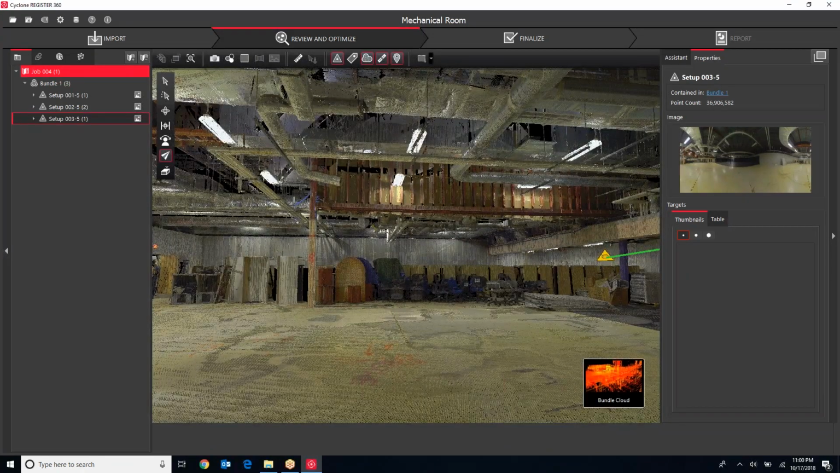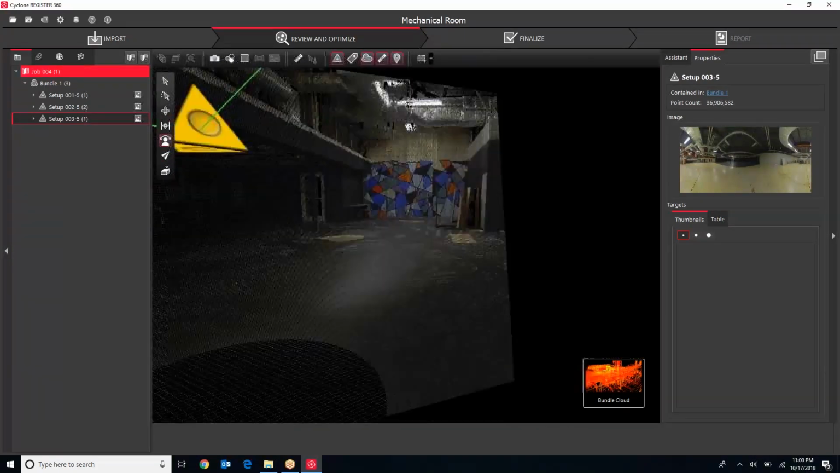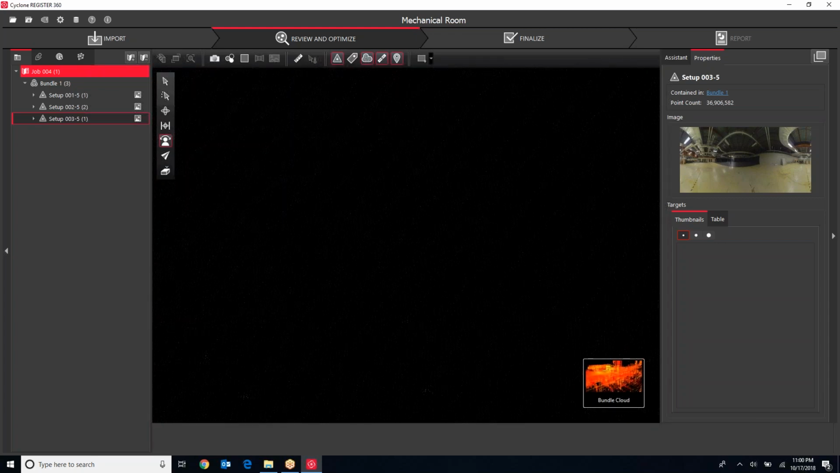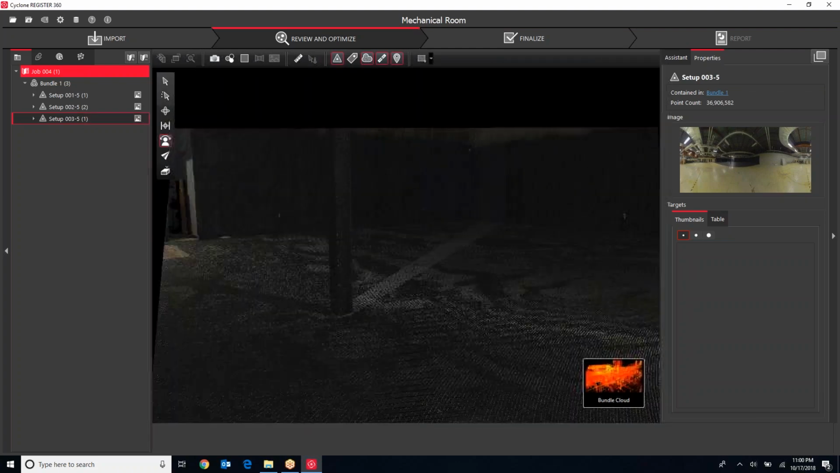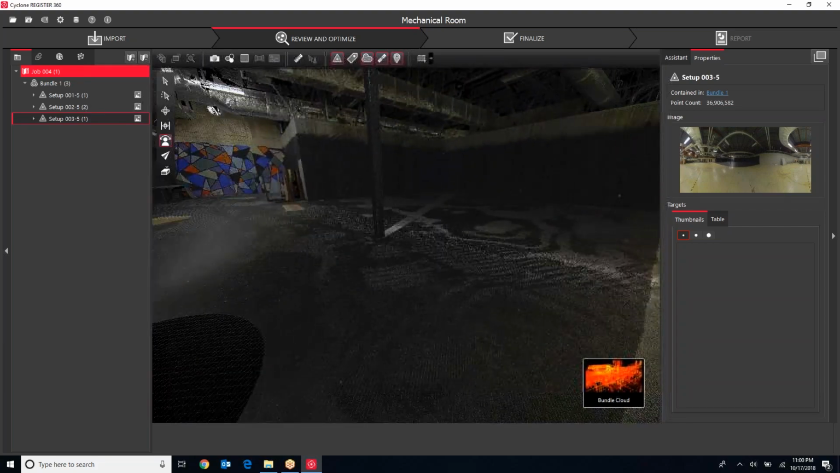All right. And now I'm actually inside looking at the bundle cloud. And I can switch back and forth. Everything in here is a point. It looks like a picture at this point, but if I zoom in, you can see these are just literally billions of individual points. All this data is three-dimensional. It's all measurable.